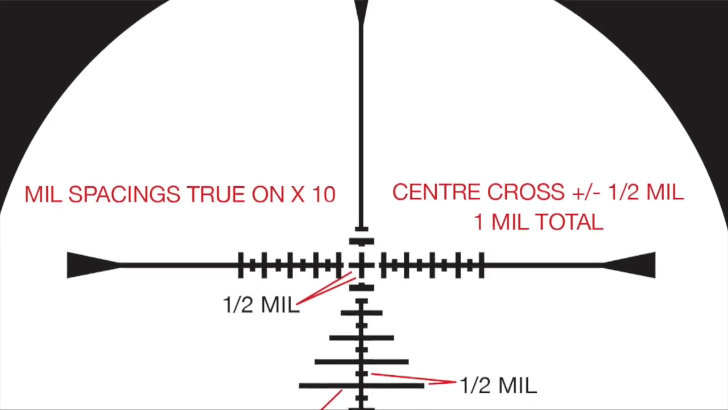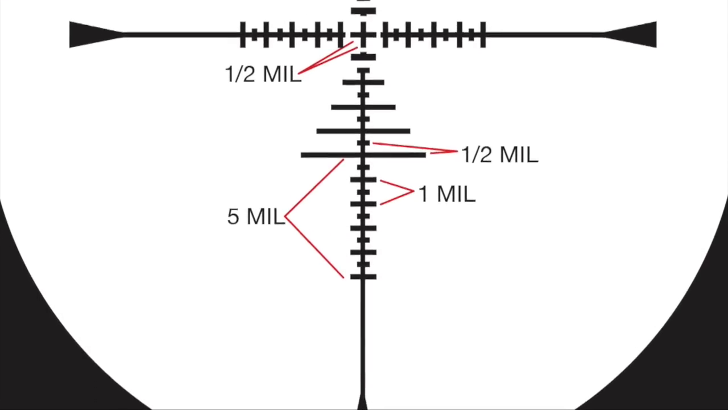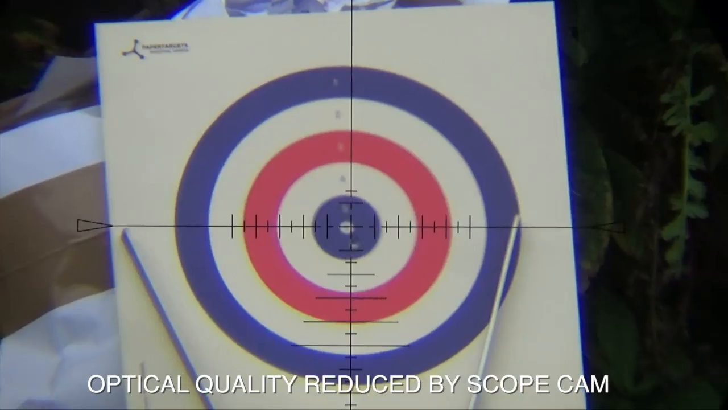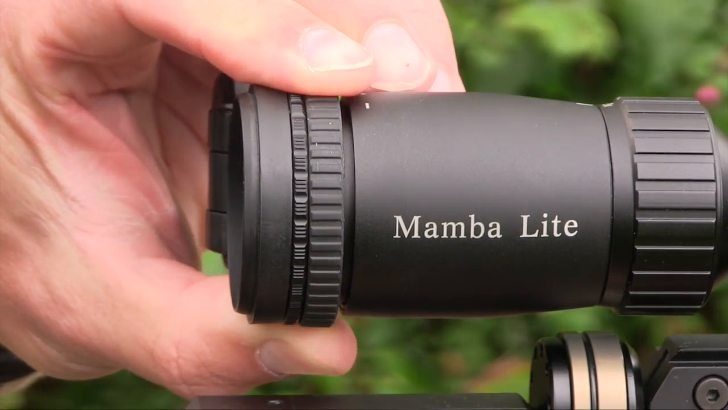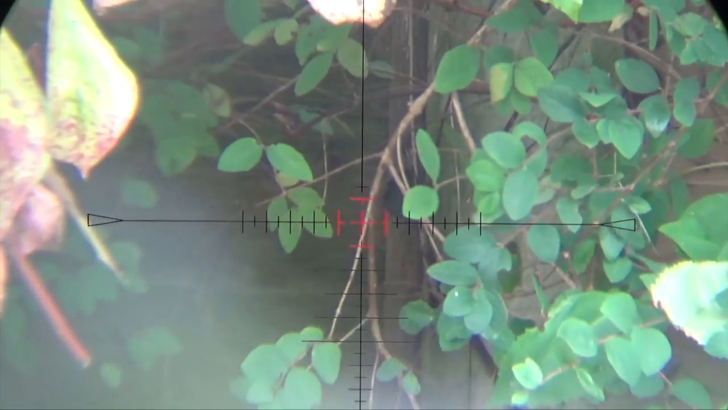The Mamba Lite features the SC-B2 reticle, which offers aiming points above, below and on either side of the crosshair. It means you've got plenty of reference points to compensate for the wind or the rise and fall of the pellet without the sight picture looking too cluttered. It's also a very nice fine reticle, which I really like. And the fast focus ring at the ocular lens enables you to get the reticle absolutely pin sharp to suit your eye. This model also features a reticle that can be illuminated for improved contrast when shooting against dark backgrounds.